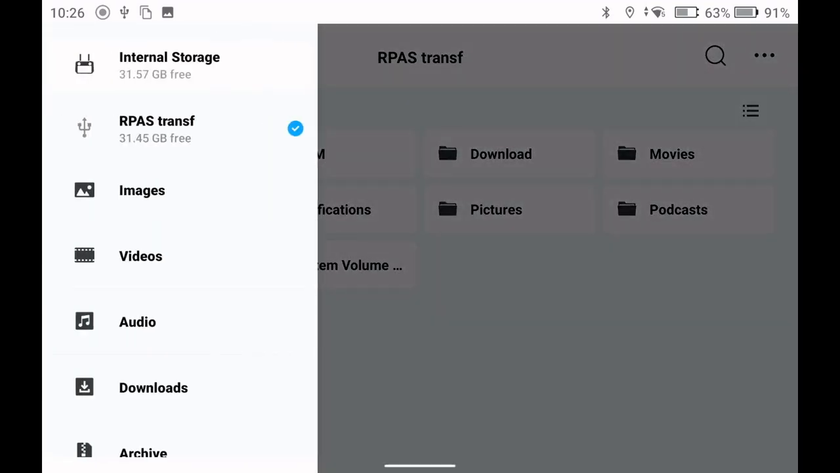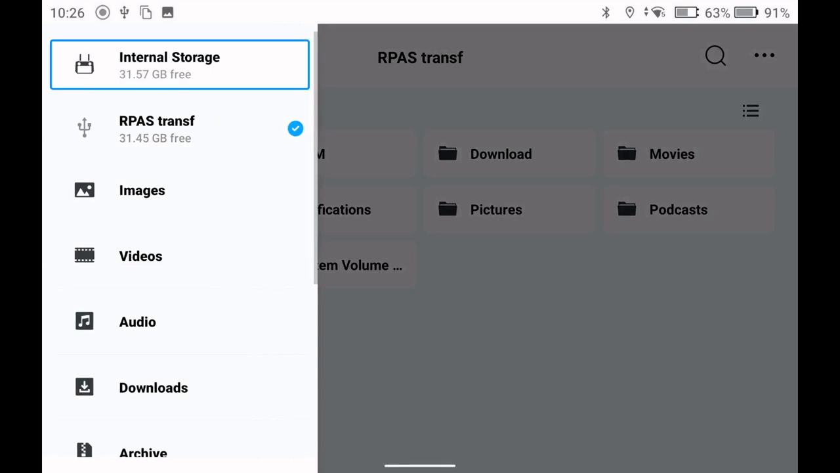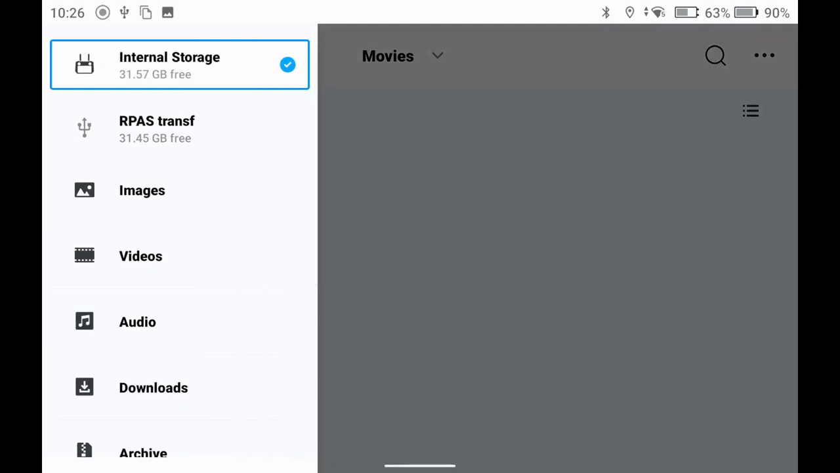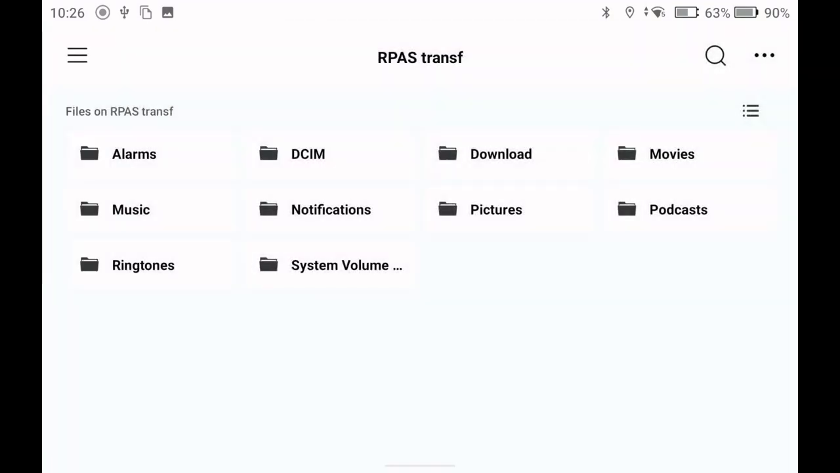So I had named it AirPass Transfer. There it is. And the internal storage. And then if there were any movies in there, you'd be able to see them. It is nice to have one that you've already labeled and formatted, and it makes it easier to find it.